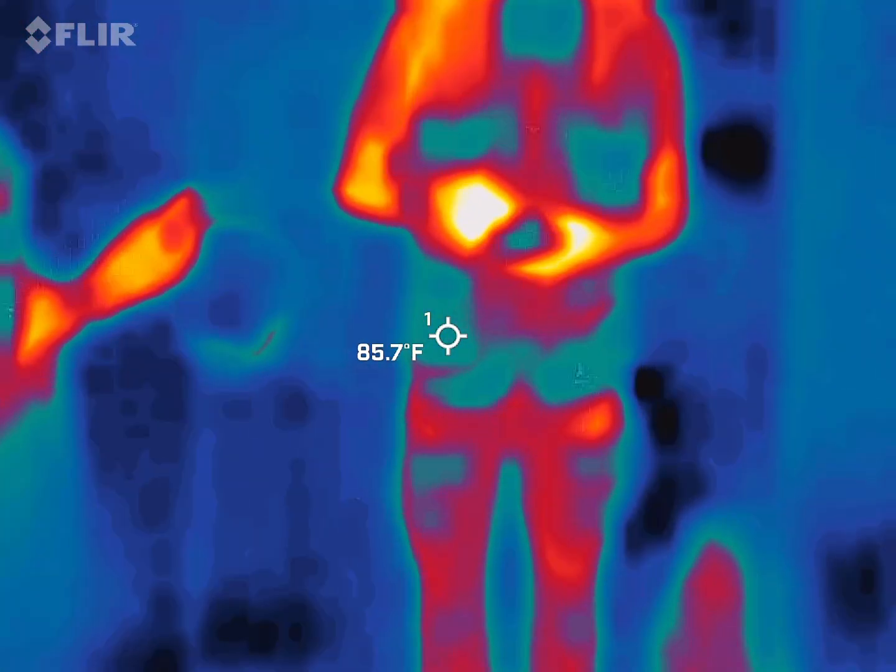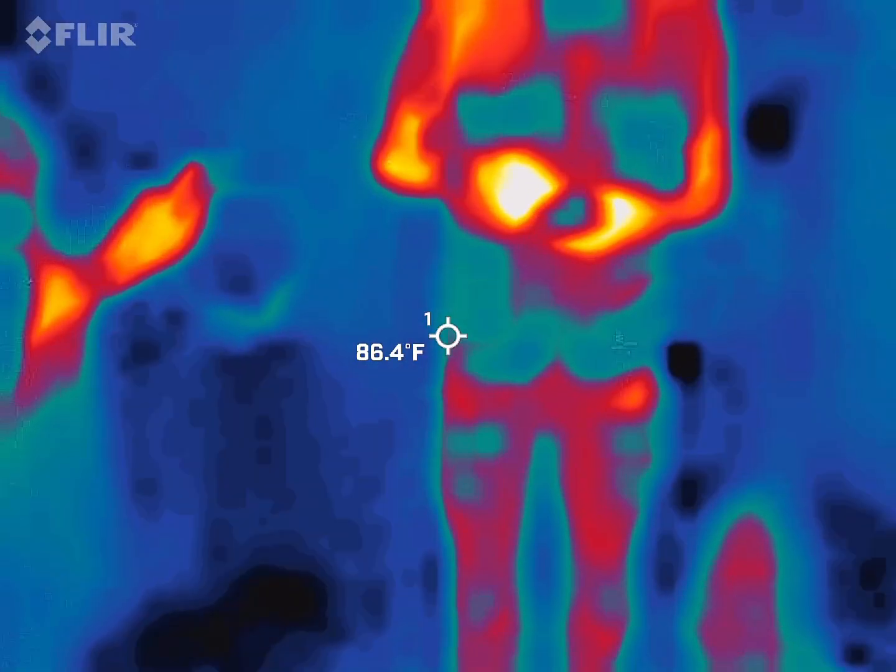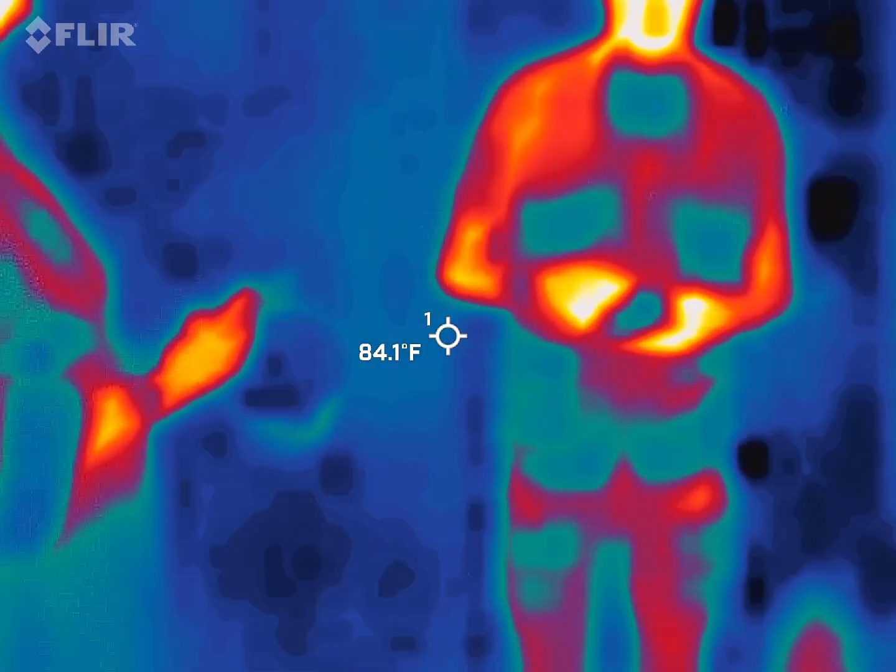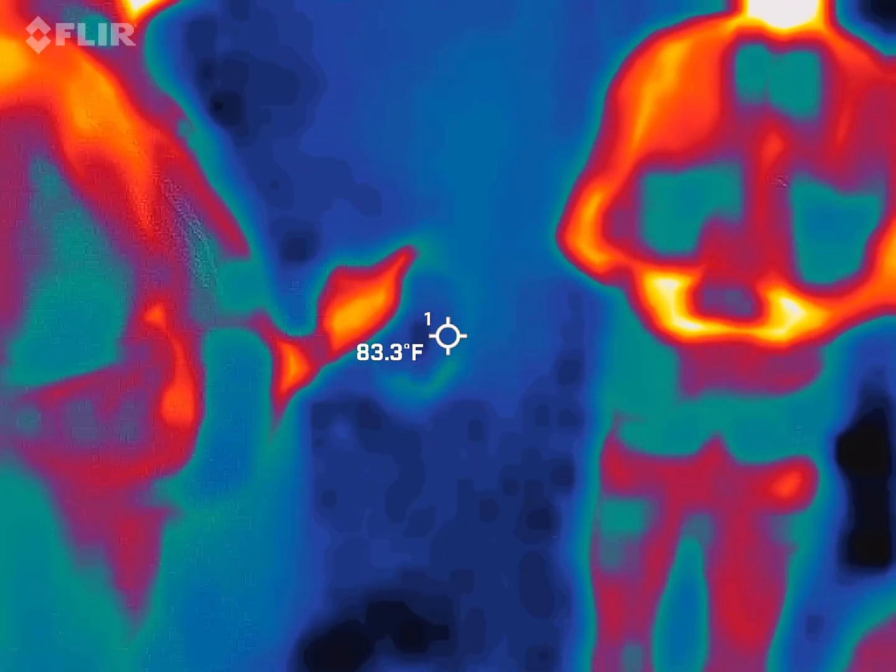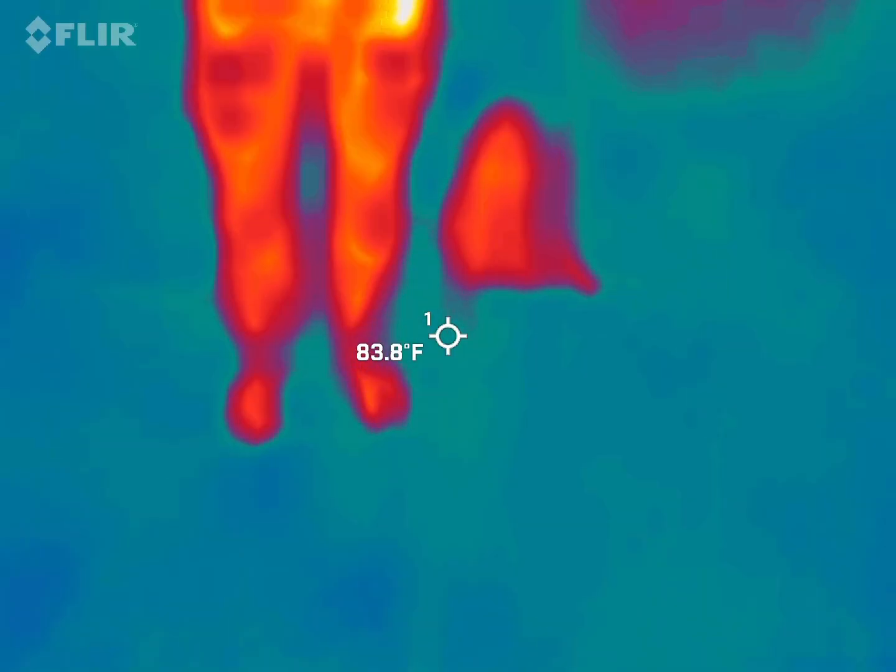I have to go to the bathroom. What's that? I have to pee. Charleston. Good luck with that. Oh no, it's because you got all nervous. It is because I'm nervous. I feel like I'm in a game of hide and seek.